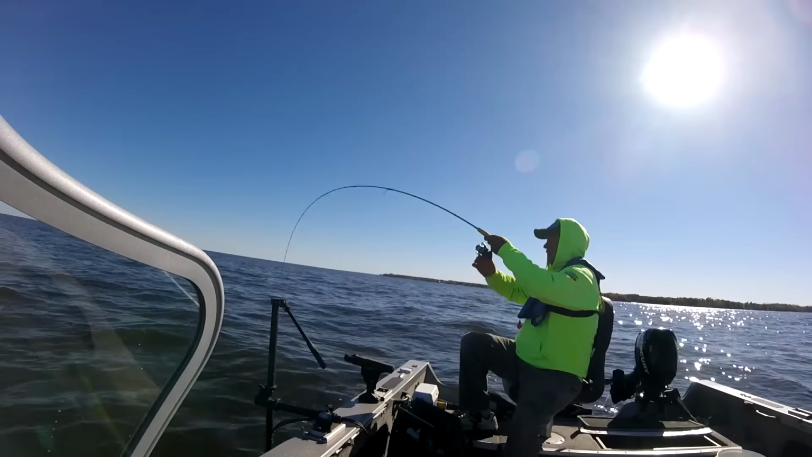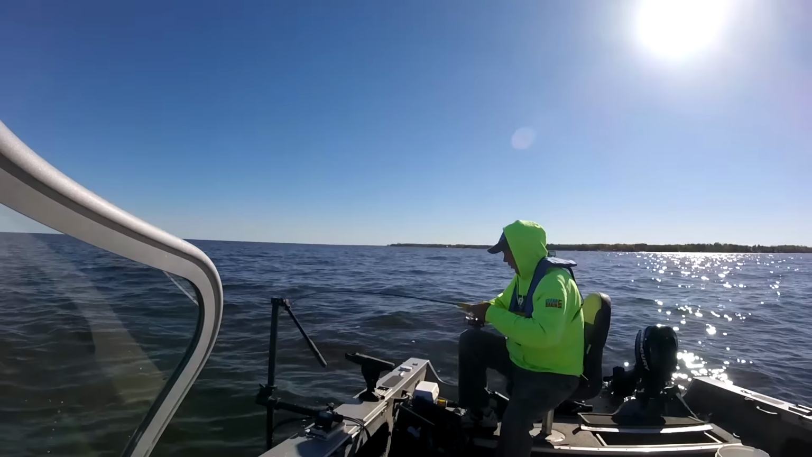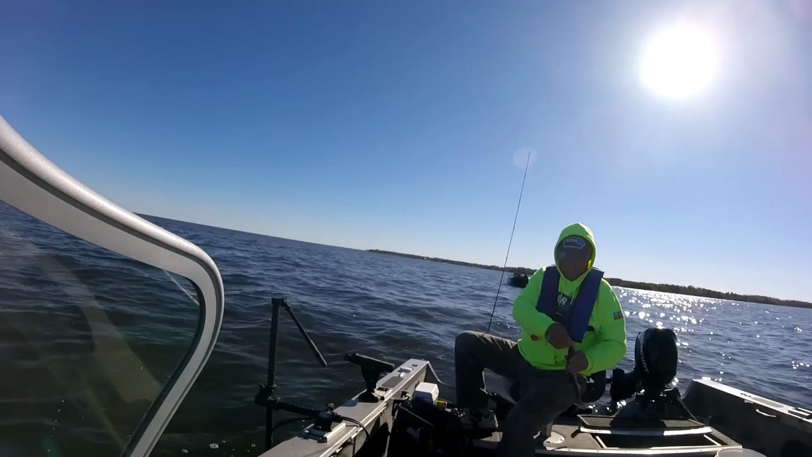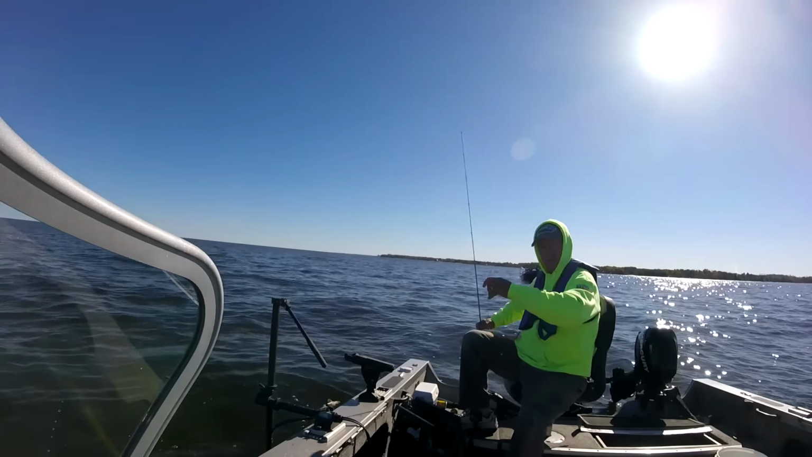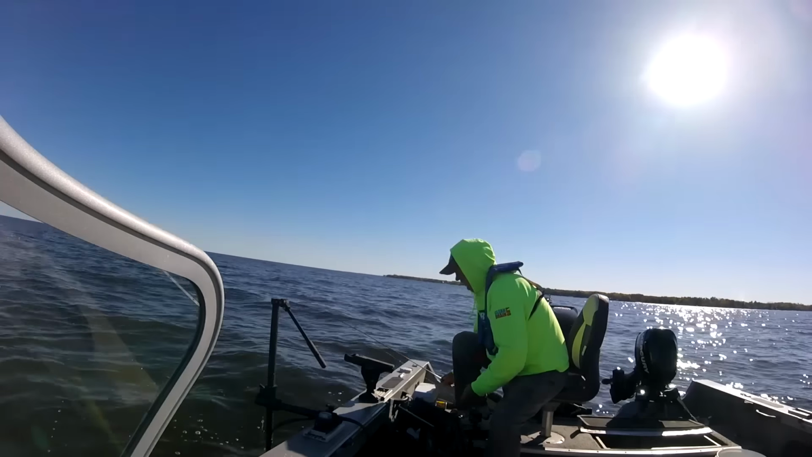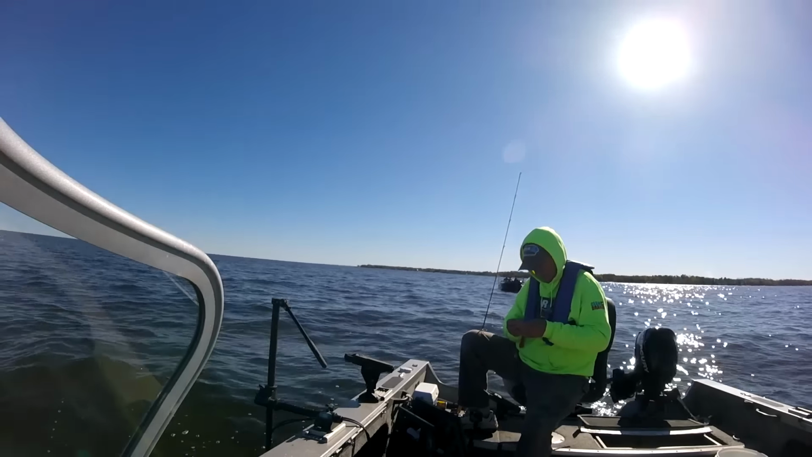Here comes another one. Here we go. Boy, I tell you, even these littler guys, is this a perch? Nope. They hit like a ton of bricks. They're really aggressive. You know, sometimes walleyes can be finicky, but there's not much finicky going on now, not this time of the year. They come in, most of the time they don't even take a look. They just come in and come right up and bite it.